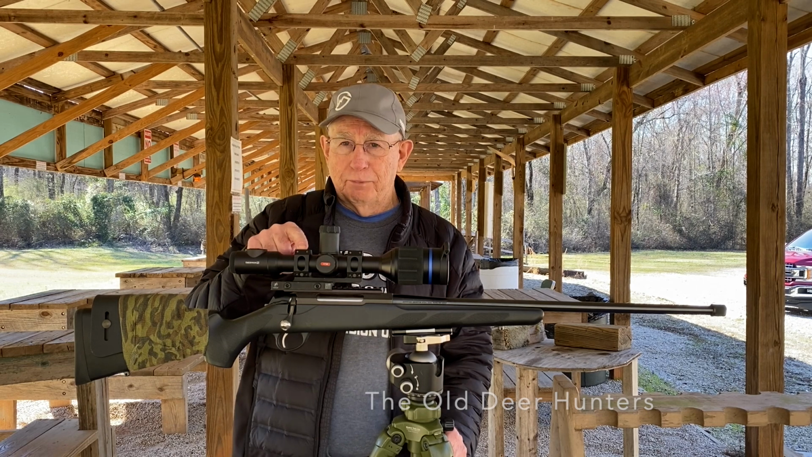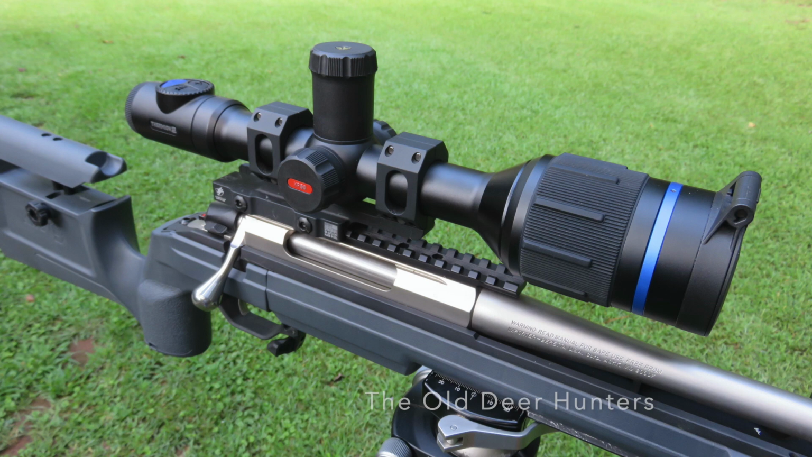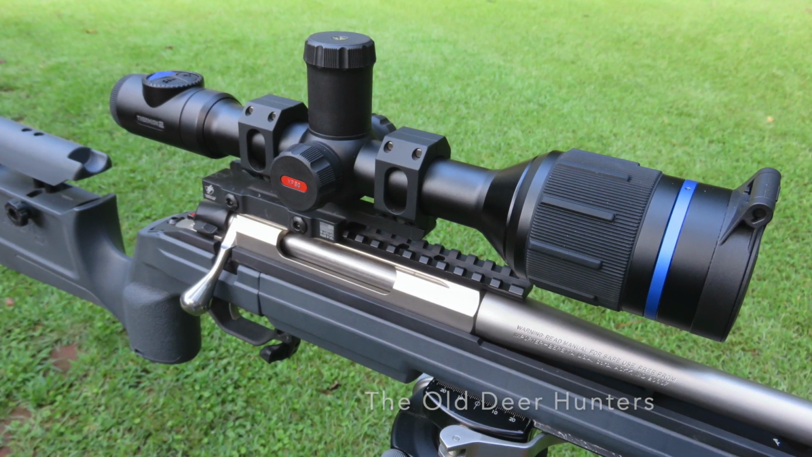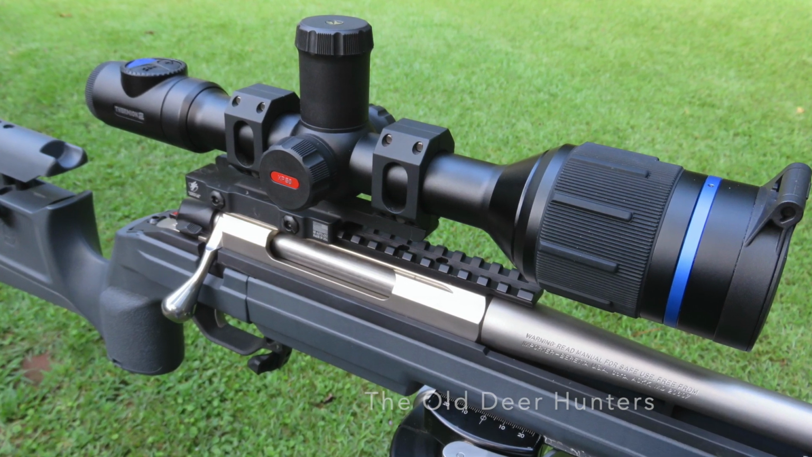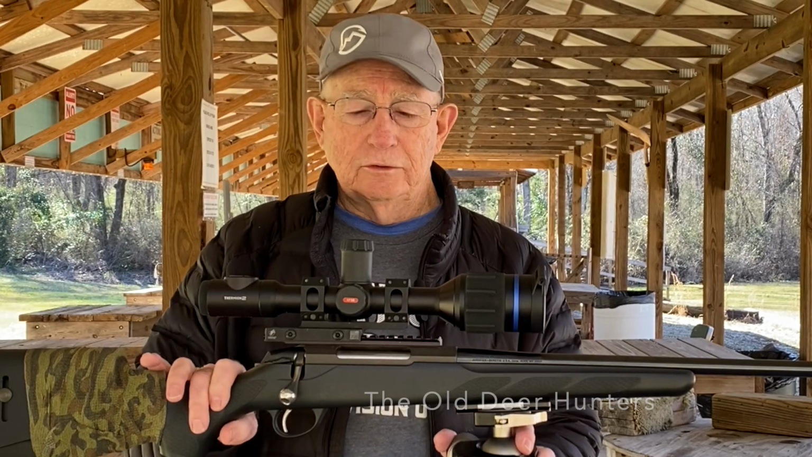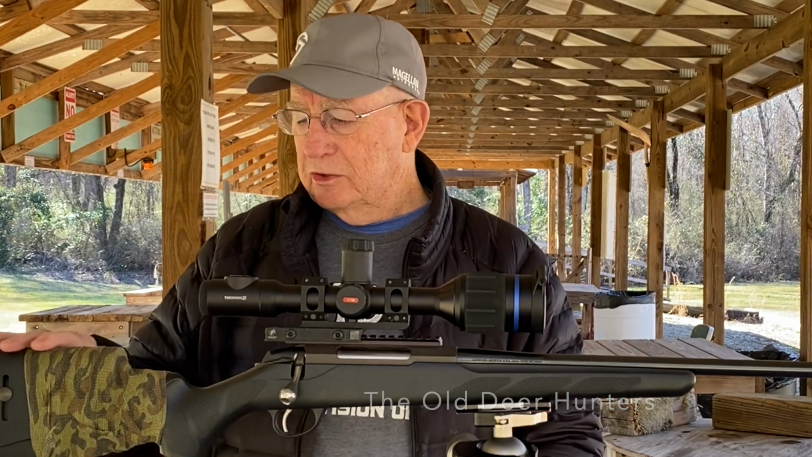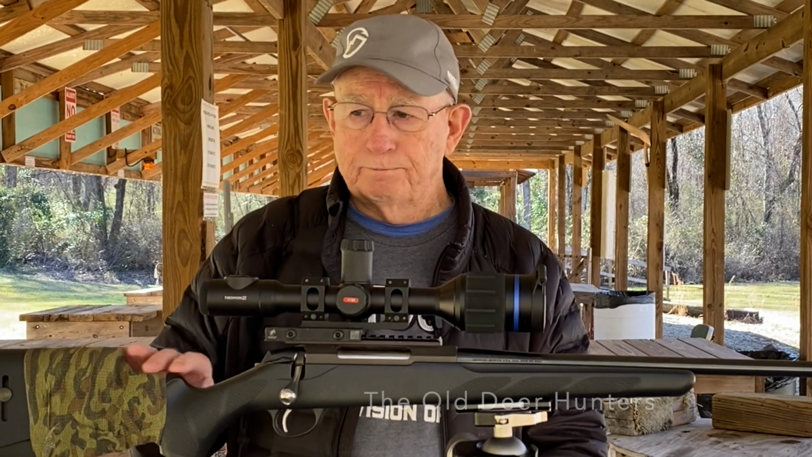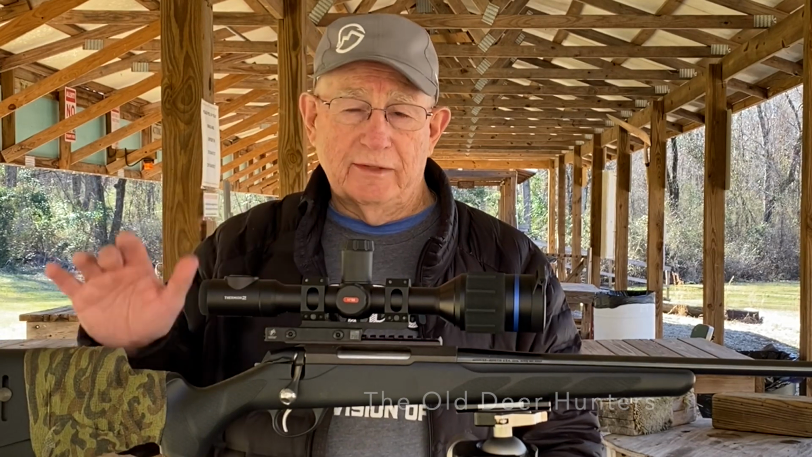I shoot a bolt rifle and a modern sporting rifle, so I have this Thermion mounted in this excellent American Defense mount. I can take it off, put it back on, and it won't change zero. But if you shoot a bolt action primarily, you can just put this thing in a regular set of rings. You just take your present scope off your rifle, set this thing down here, and it fits real low to the barrel. You don't have to jack it up like I had to do with this one. I did this specifically because I'm running this American Defense mount. I put this cheek piece up there because I want to be able to switch them back and forth and not have to do any changes.